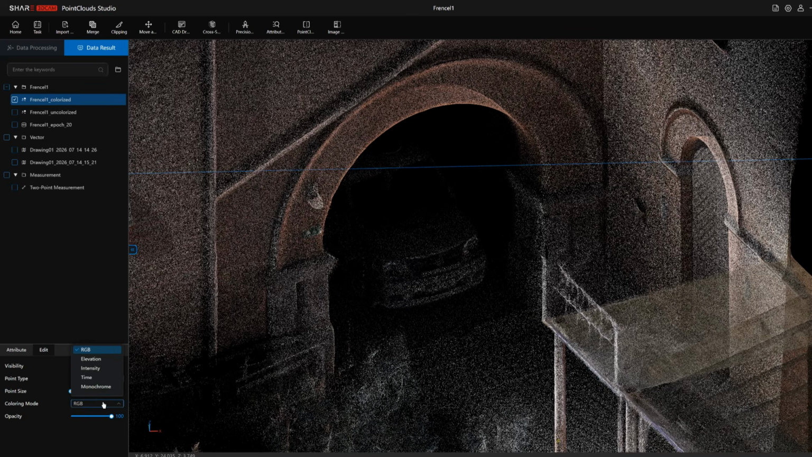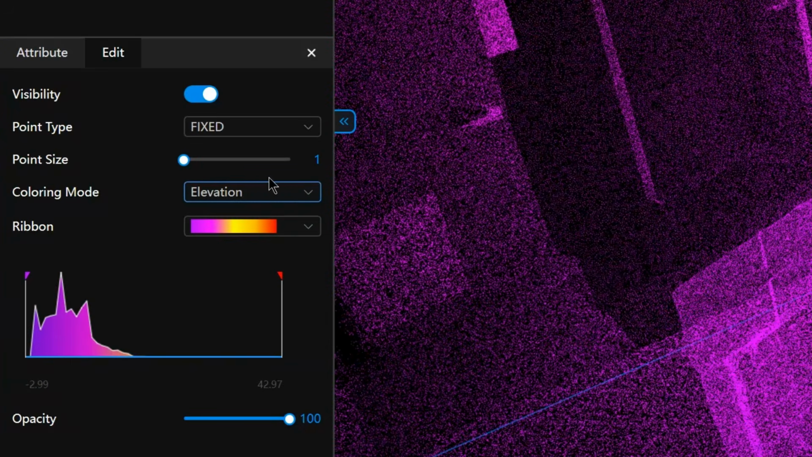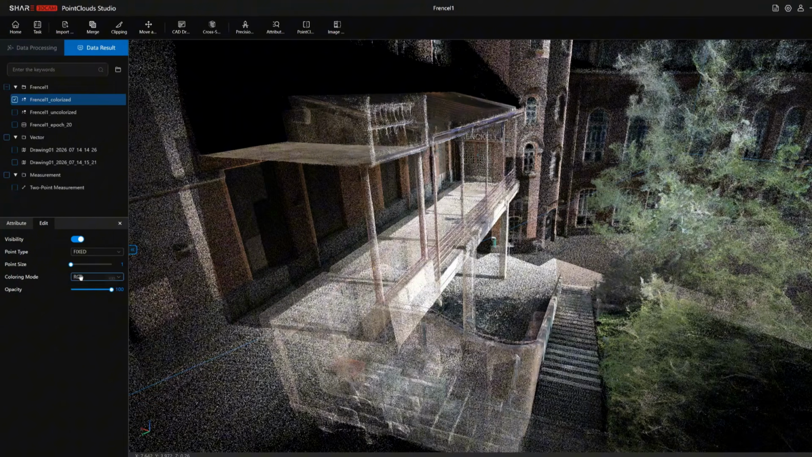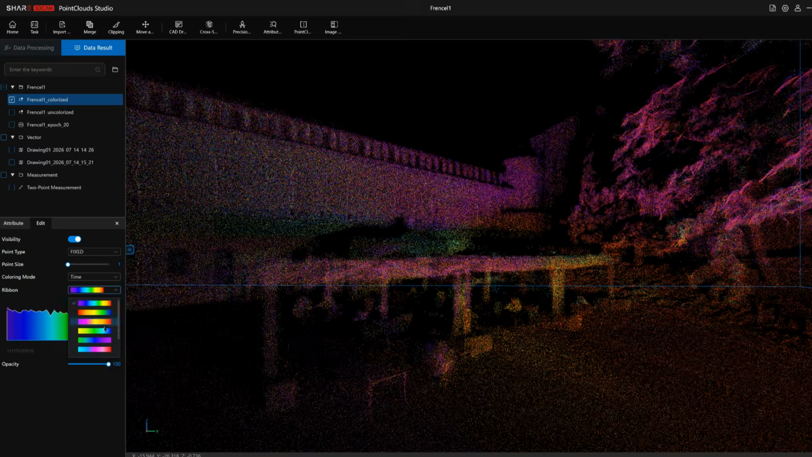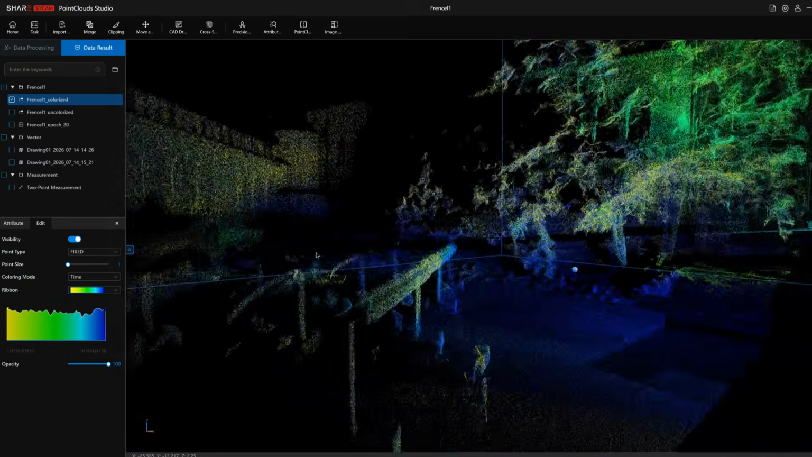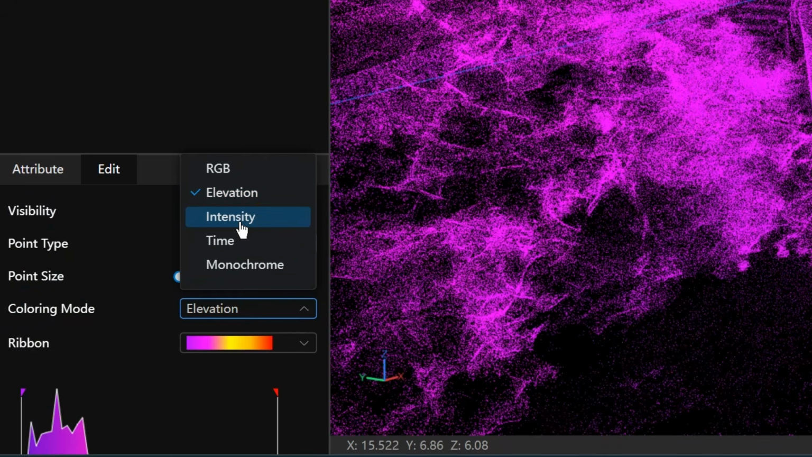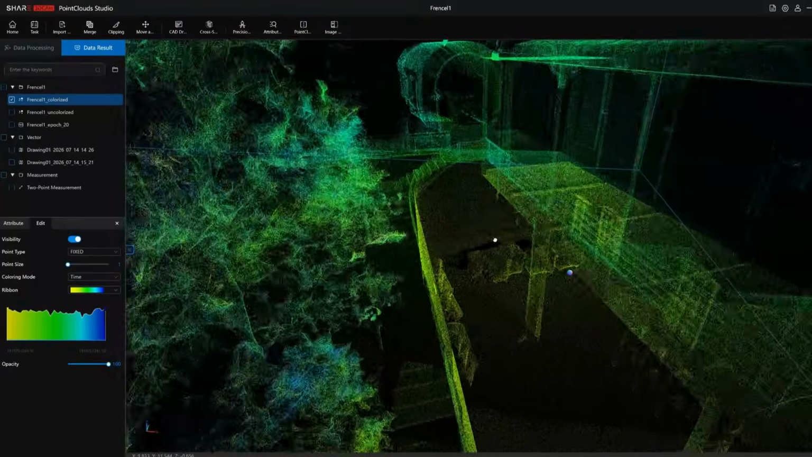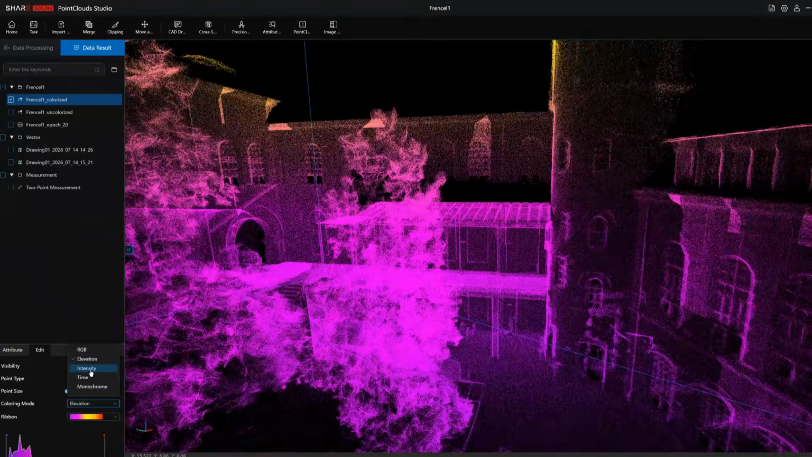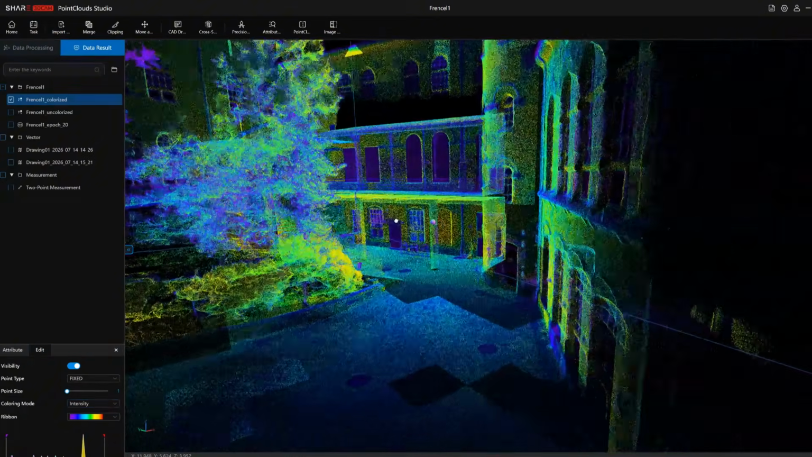PointClouds Studio also provides several different visualization modes for inspecting the scan. The point cloud can be displayed using its natural RGB colors, grayscale intensity values, or various gradient-based color maps. These gradients can represent properties such as elevation, distance, intensity, or point classification, making it easier to examine the geometry and identify differences that may be difficult to see in the normal colorized view.